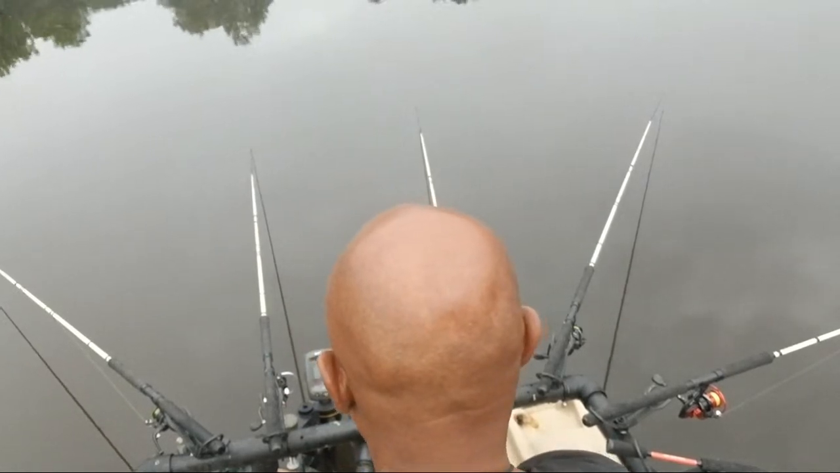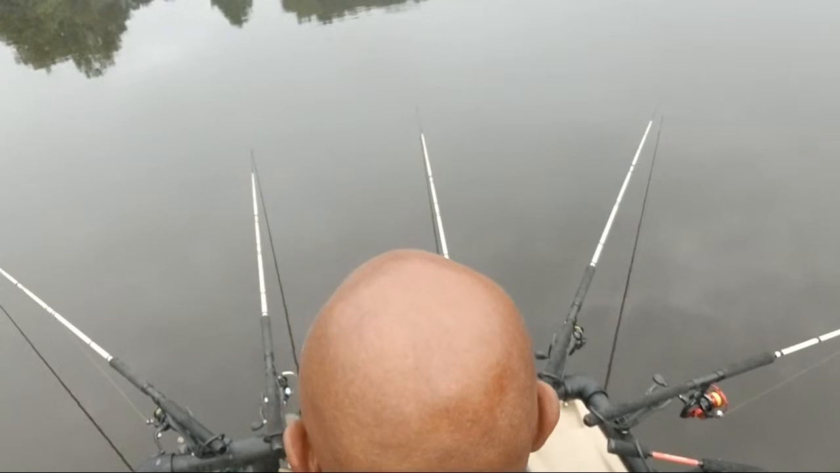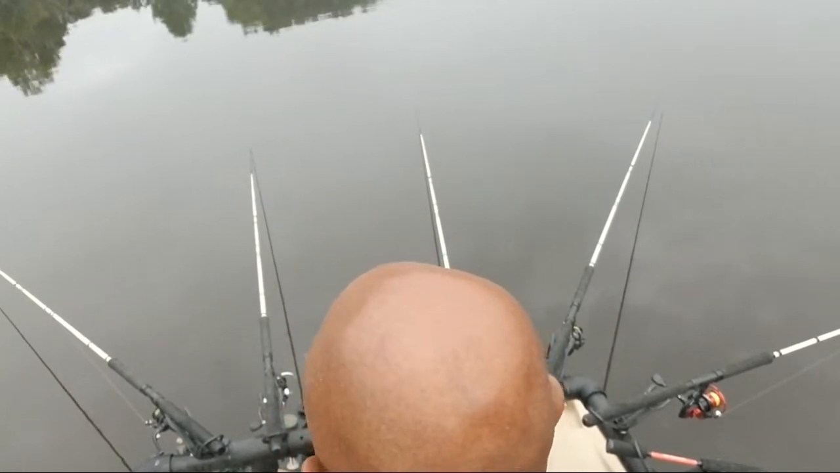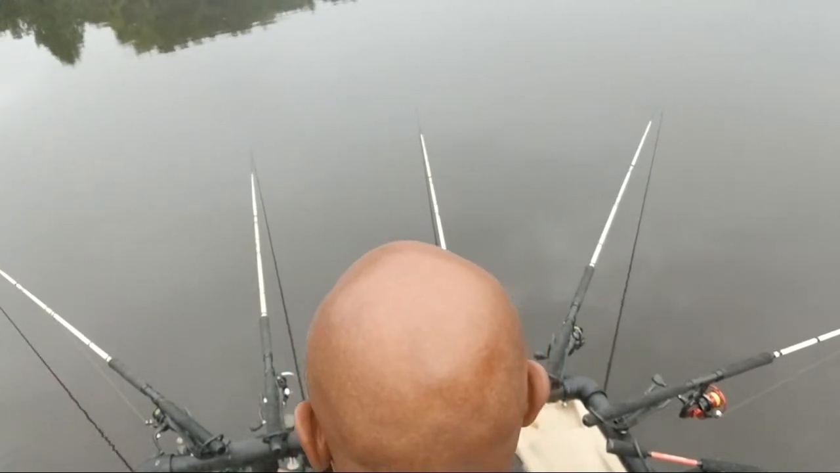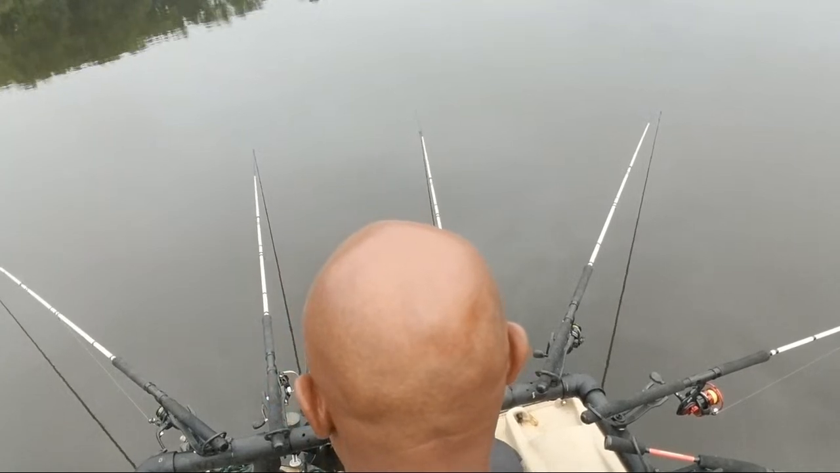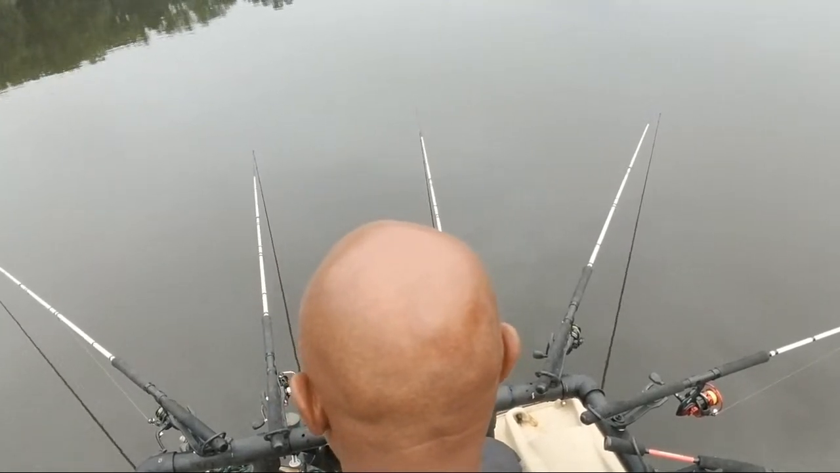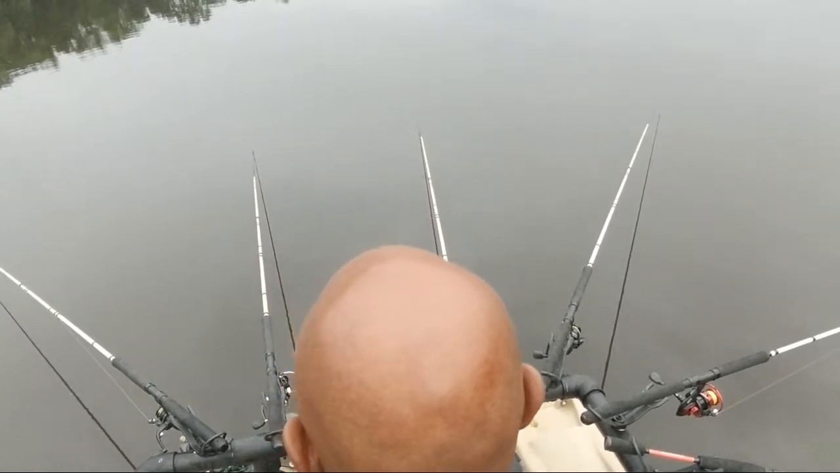11 feet of water. 11 feet. 11 feet. 11. 10. Okay, so now we're going down, 9. Okay, so I see them in 9 feet of water. I see a couple that are suspended at 6 feet. One or two, not that many.